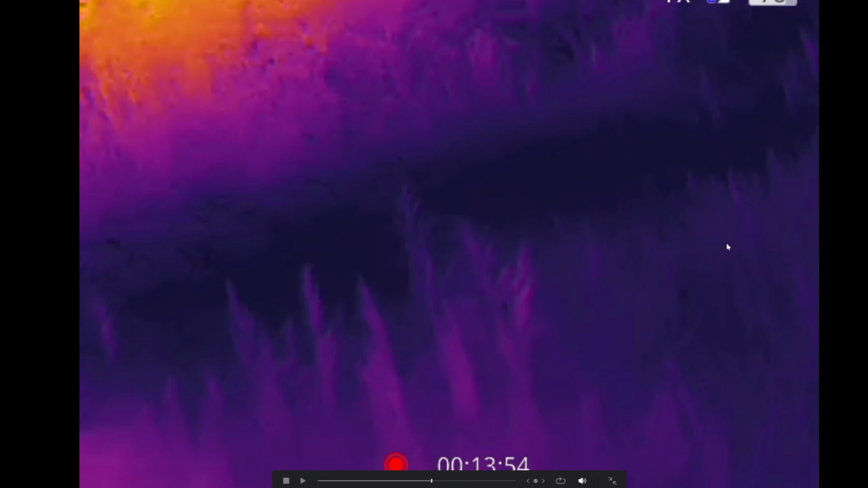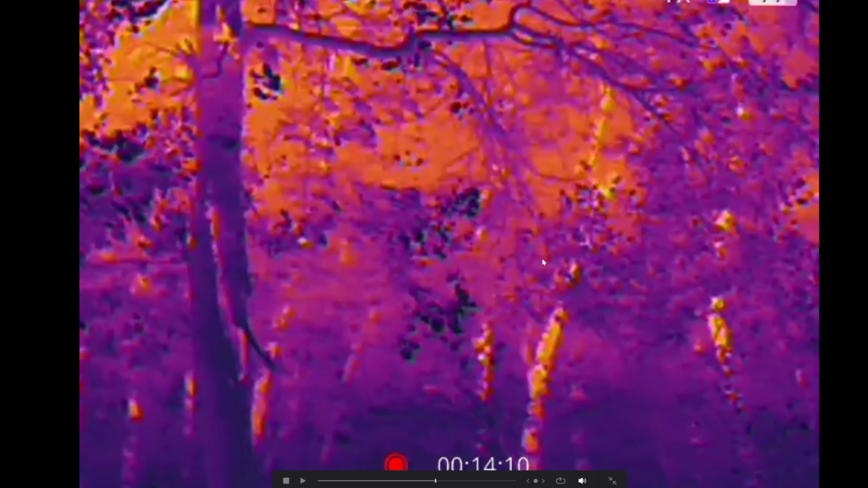There's one other thing I wanted to show you. Okay, this is another thing I wanted to show you guys. This is on thermal camera, and look at this thing. Okay, bodies are usually warm, so usually what's on a thermal camera, these orange items are the hottest, and these darker areas are the coldest. Well, you have this very weird shape. It looks like a person. It looks like a person is just standing.